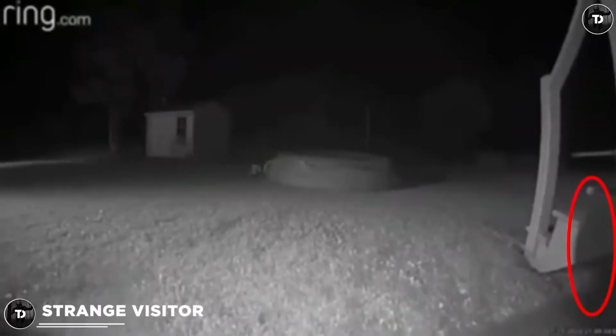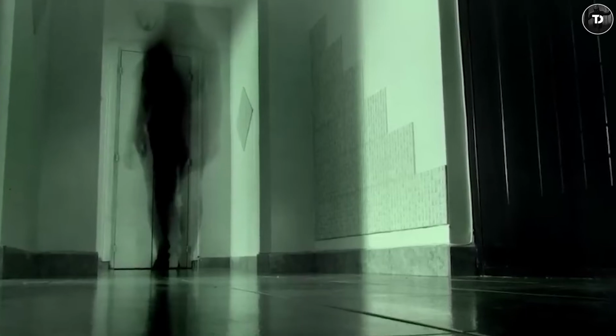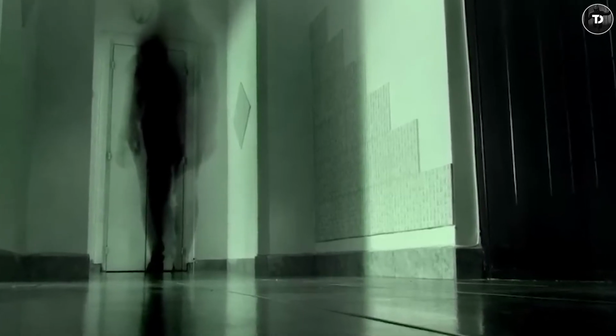Strange visitor. While the owners of this house were away, this security camera captured something sinister. They were notified on their phone that the camera had been activated by the motion it detected. They were terrified when they saw what activated the camera in front of the door. When we look at the recording, we only see a shadow moving next to the house on the right side of the screen, but we can hear something in the background.